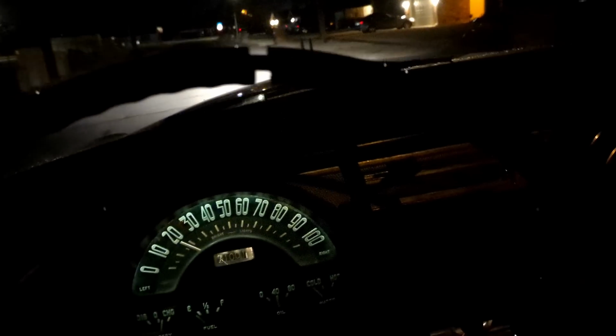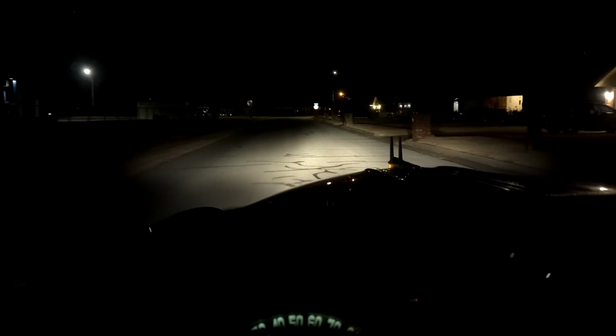So I noticed there's a little short in the floor switch for the lights. That's what causes the headlights to fail. You can't lay your foot over there either. Man, much harder to drive this at night. I'm still getting used to doing it by hand. But she looks good. She's running all right.